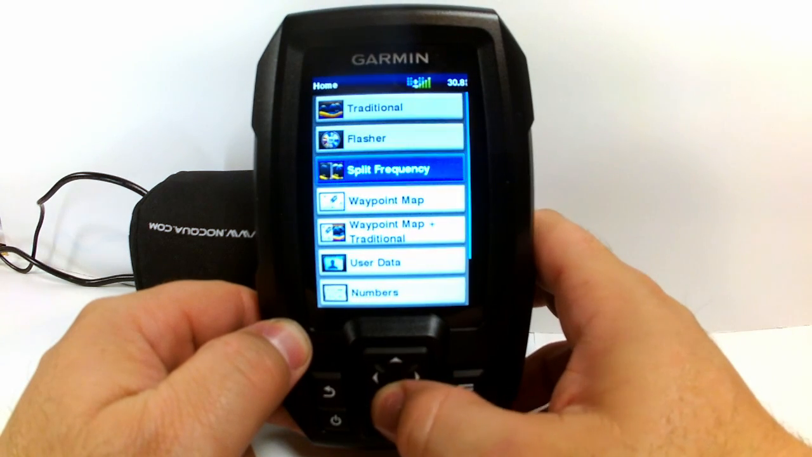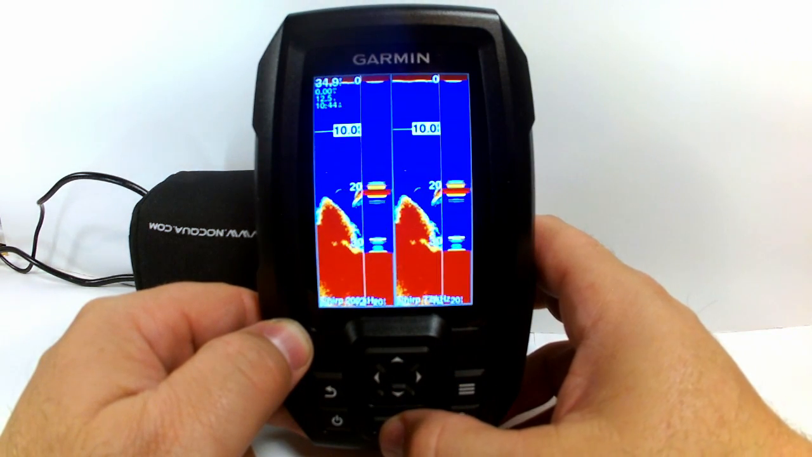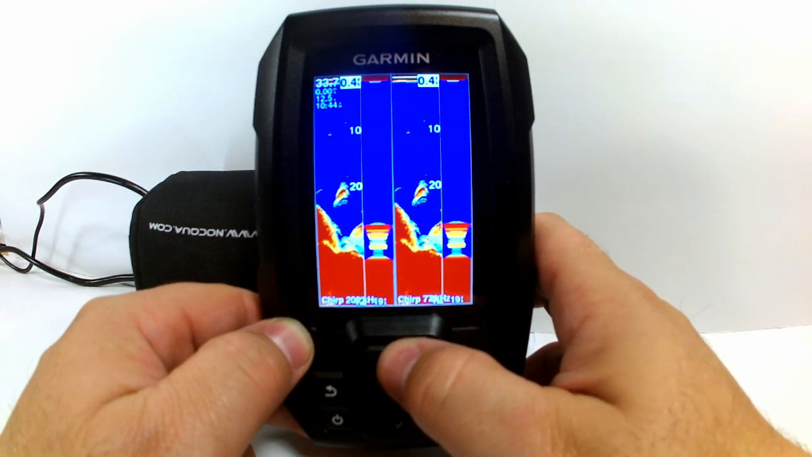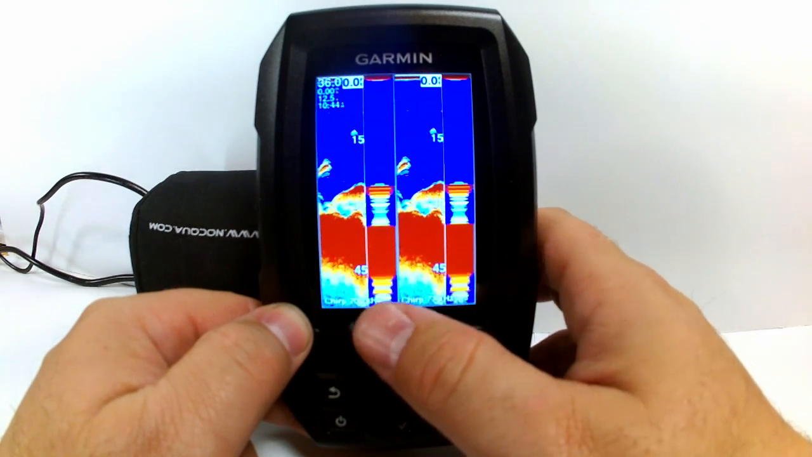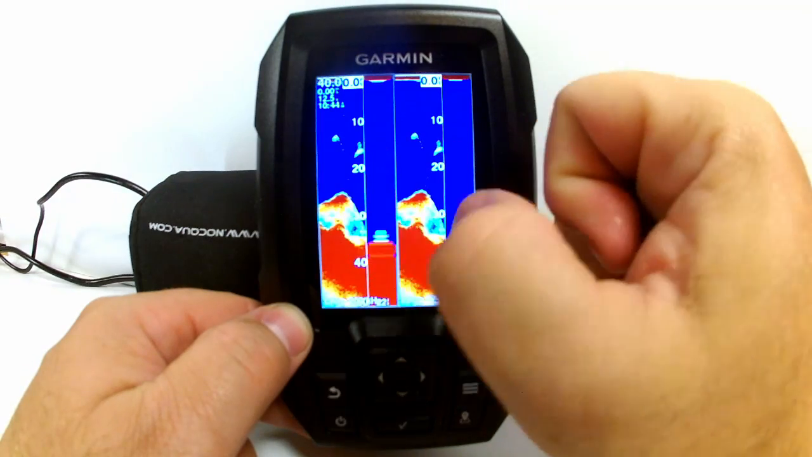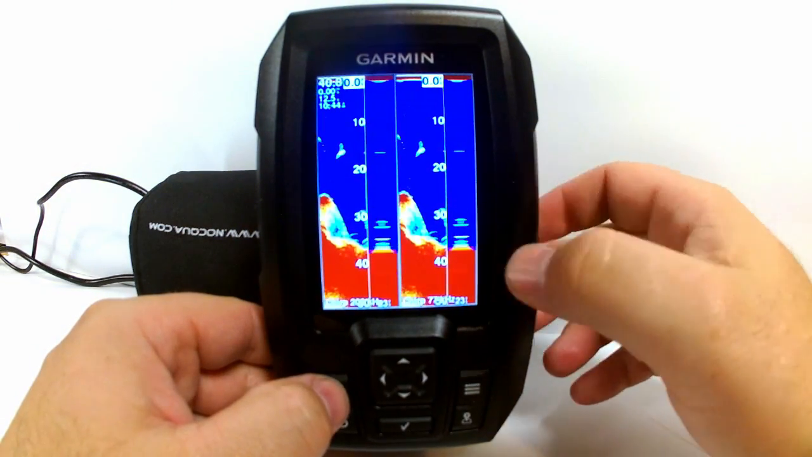The next option as we come down is going to be the split frequency option, and this goes back to what I was talking about earlier when we were talking about the 77 kHz or the 200 kHz. For this option, we're going to look at both sides of the sonar. One's going to be in 77 and one's going to be in 200 kHz.